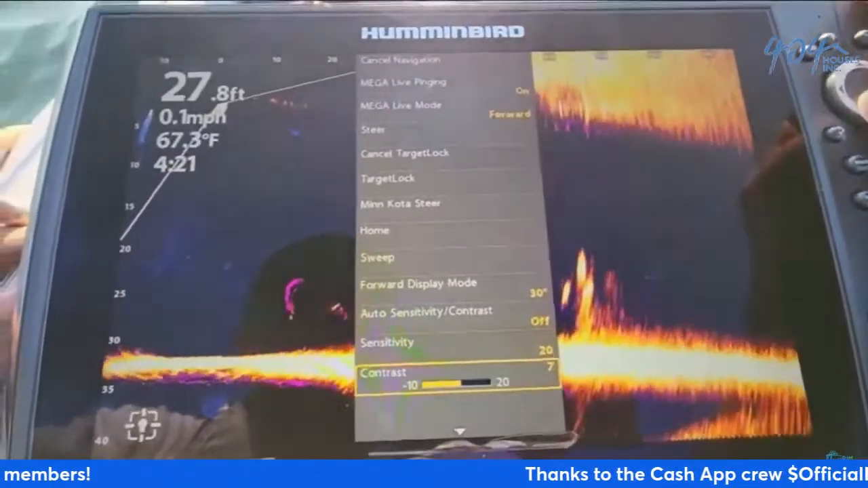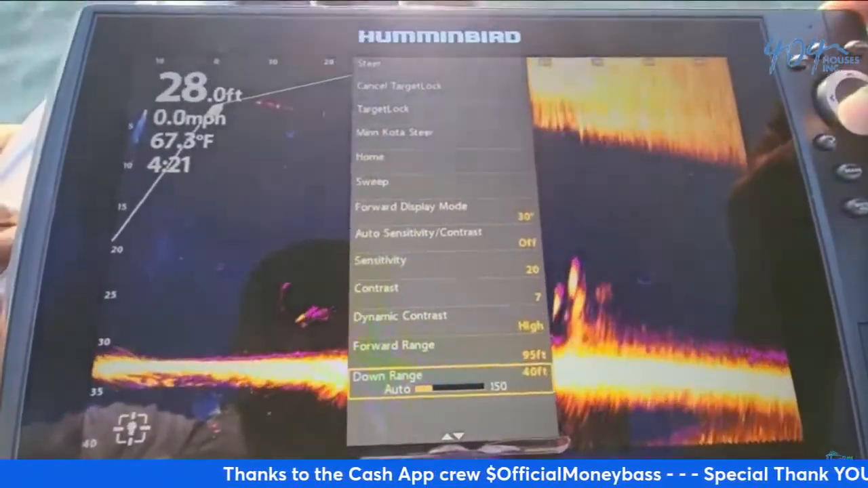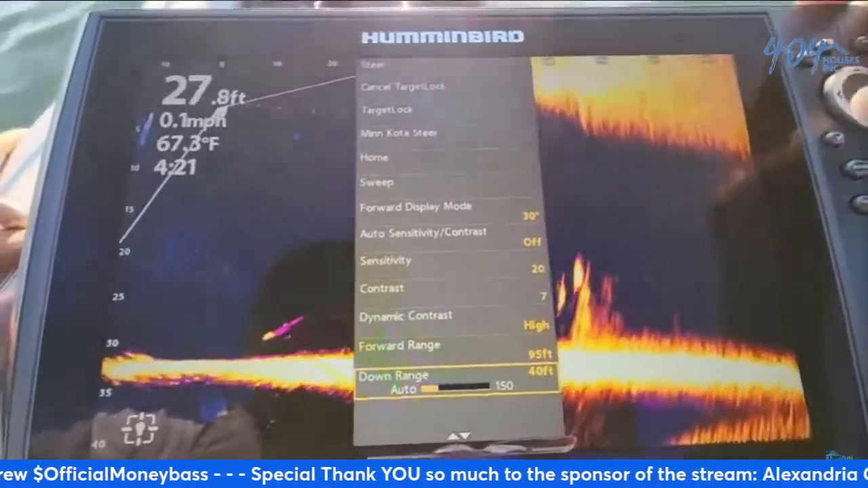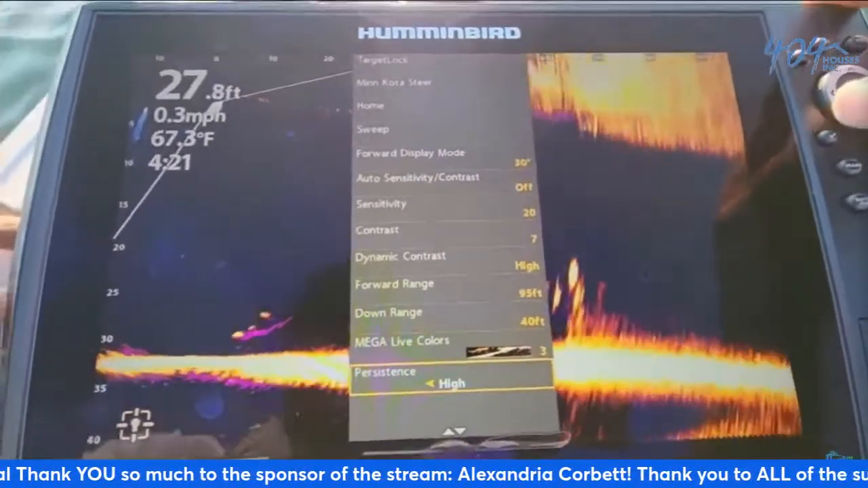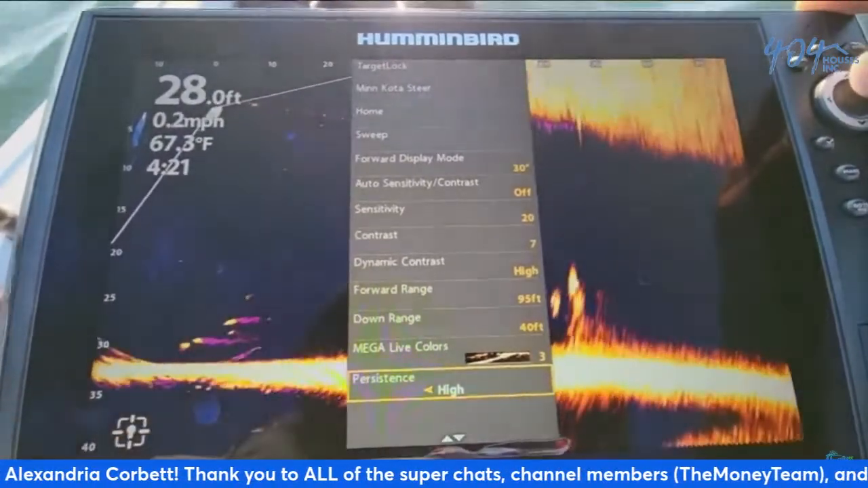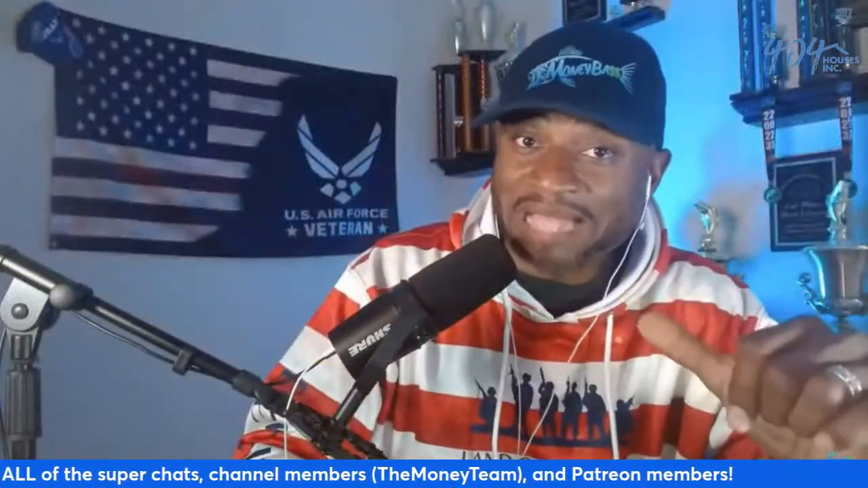Contrast, I just showed you guys what the contrast does. Dynamic contrast on high. Forward range, I have it set out to 95 feet, guys. So you can get some good distance out of here once you learn how to read the screen and know what you're looking for. The Mega Live colors on 3. Persistence mode, again, that is high, and that is that purple haze. So these fish are moving from right to left now, and it leaves that trail right behind it. That's why I like using that purple haze. That's how I dial in my system.